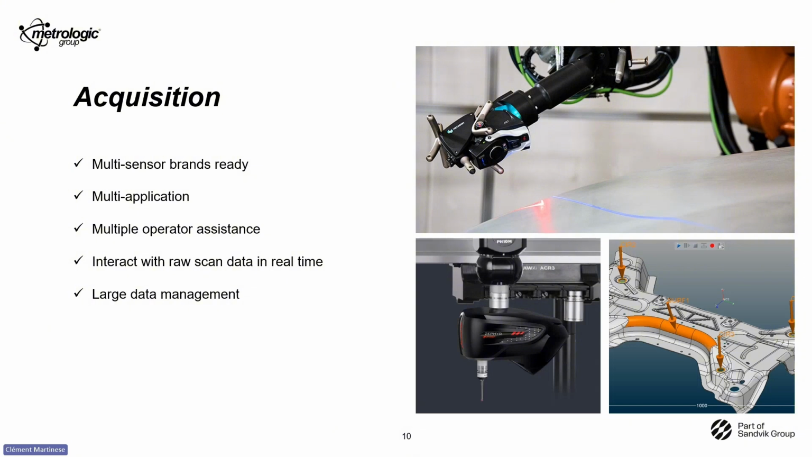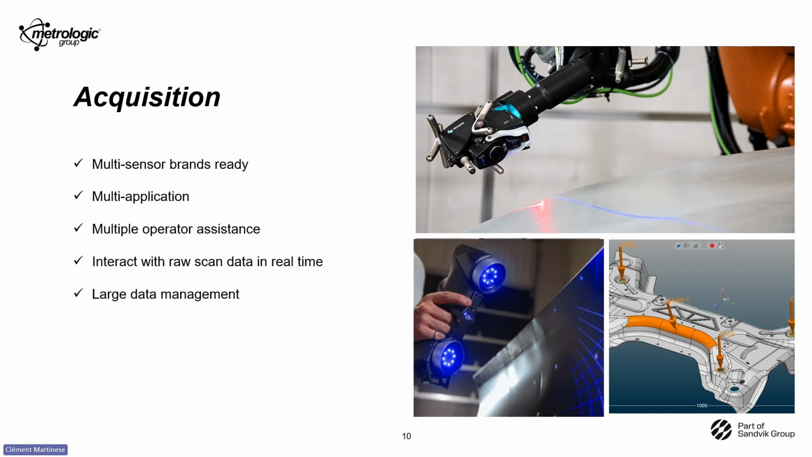Metrolog X4 is a multi-application. You can drive a CMM or a tracker and control a robot. You can also scan with a portable device like the Creaform HandyScan with only one software platform.